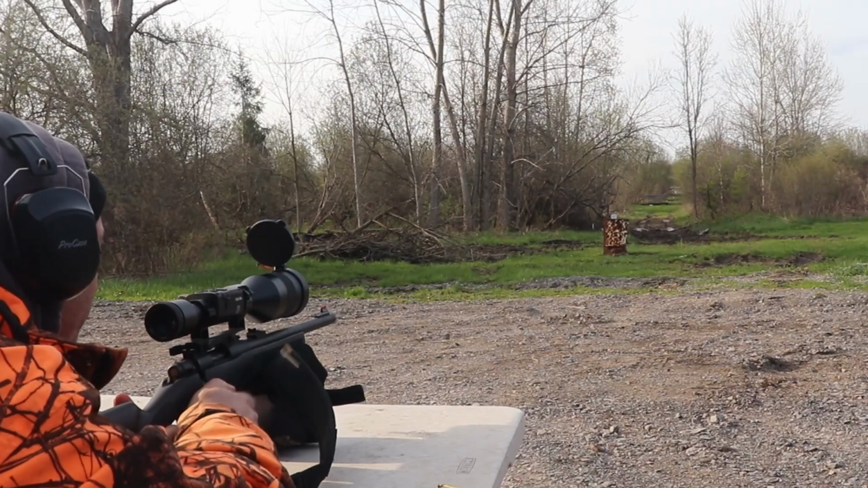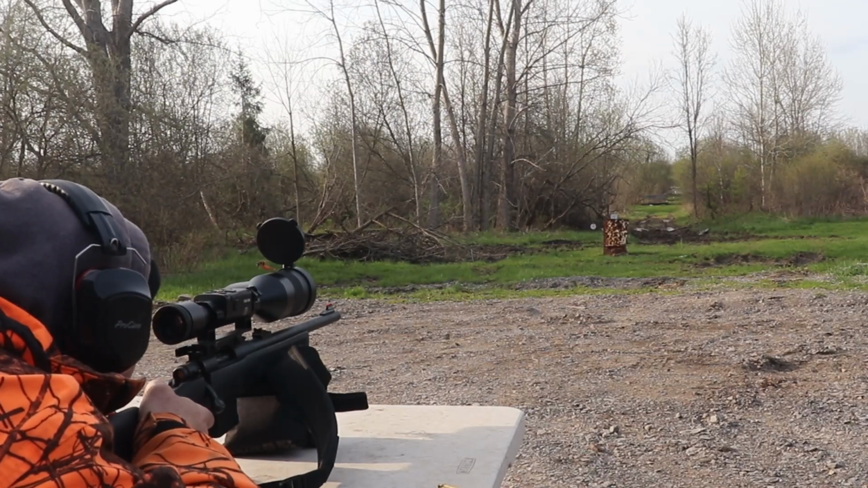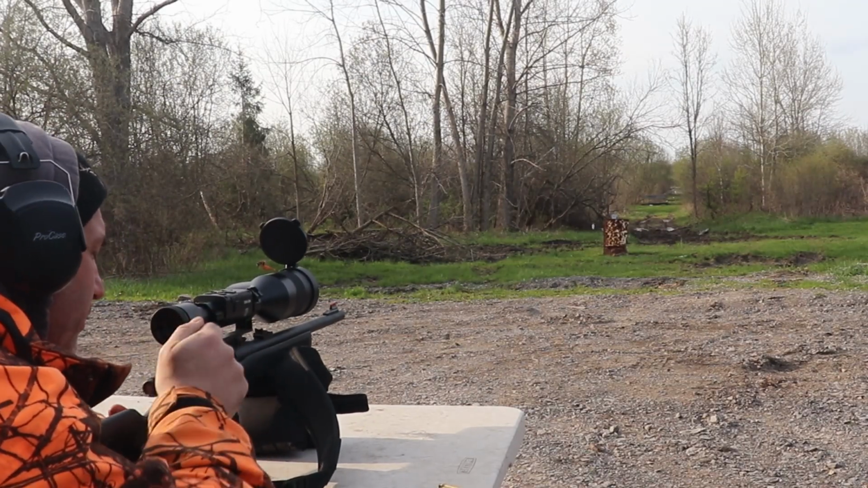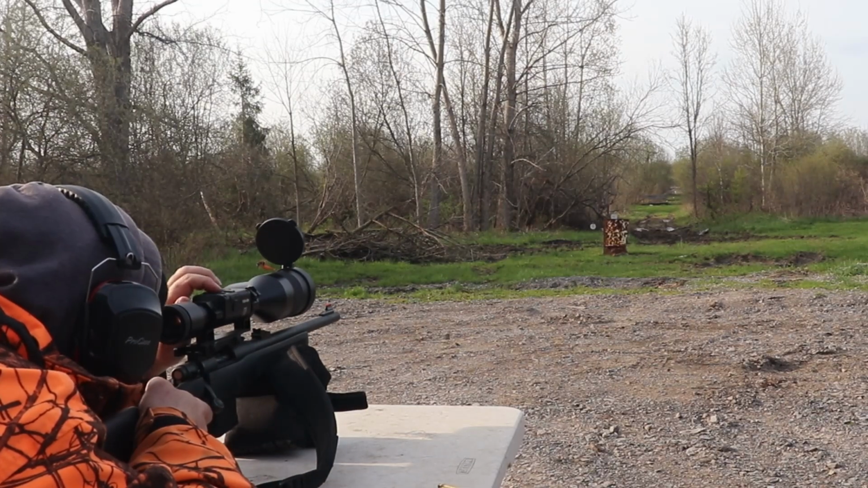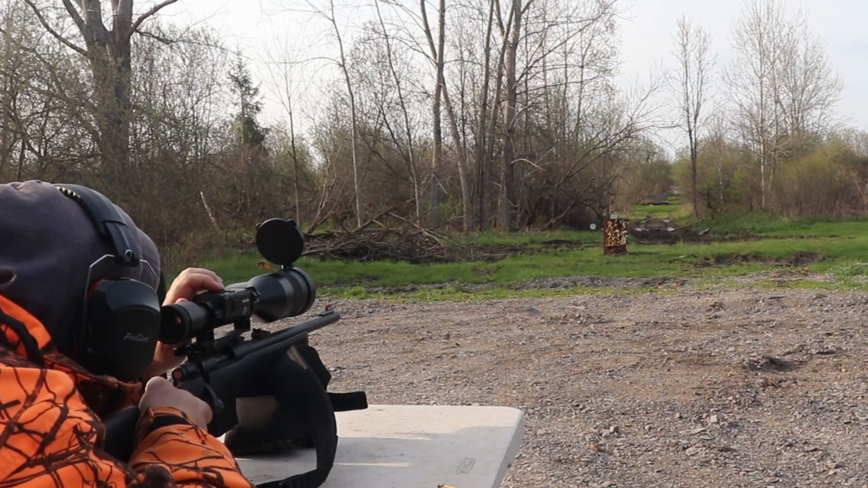Hitting the backstop. That's the dirt. So I come up still a little bit more. I'm gonna try the other direction.